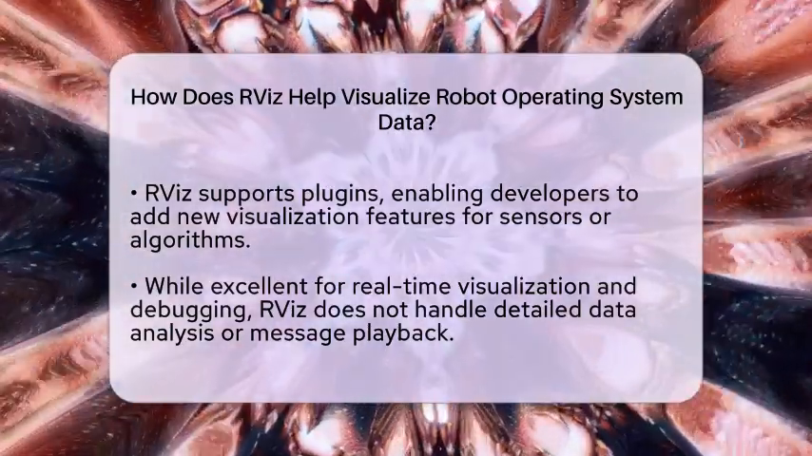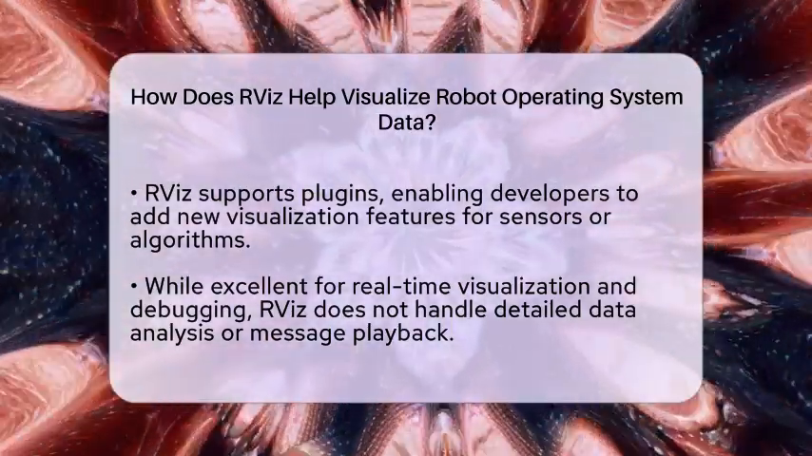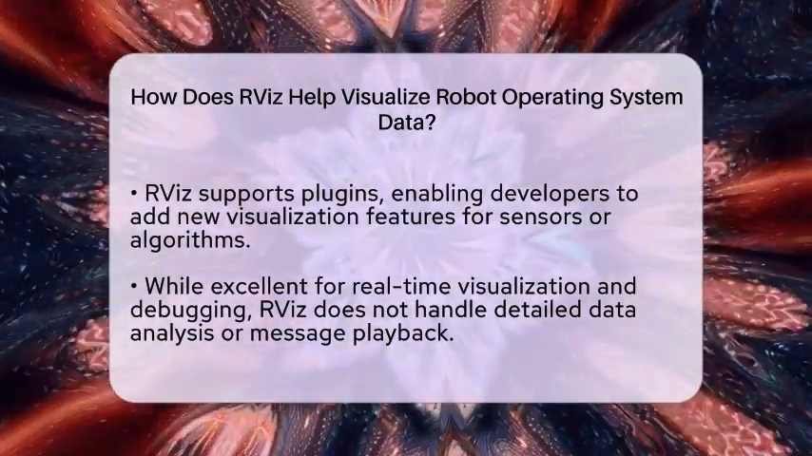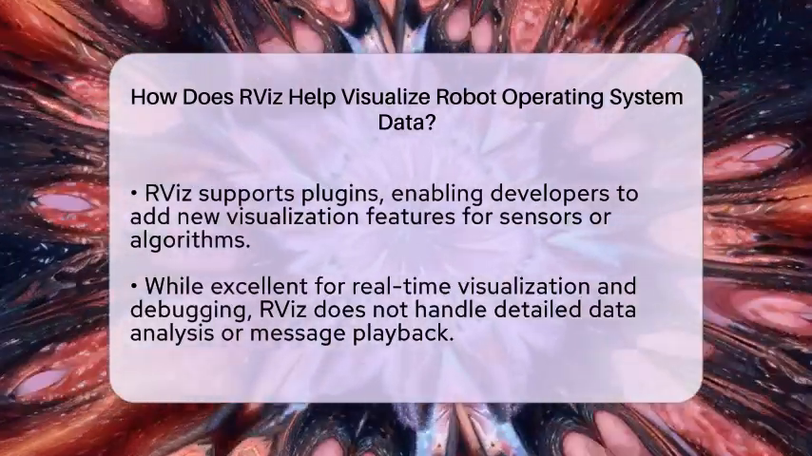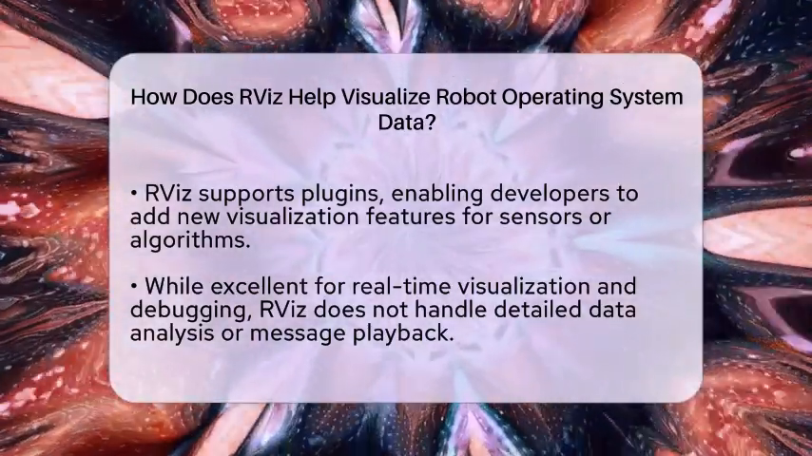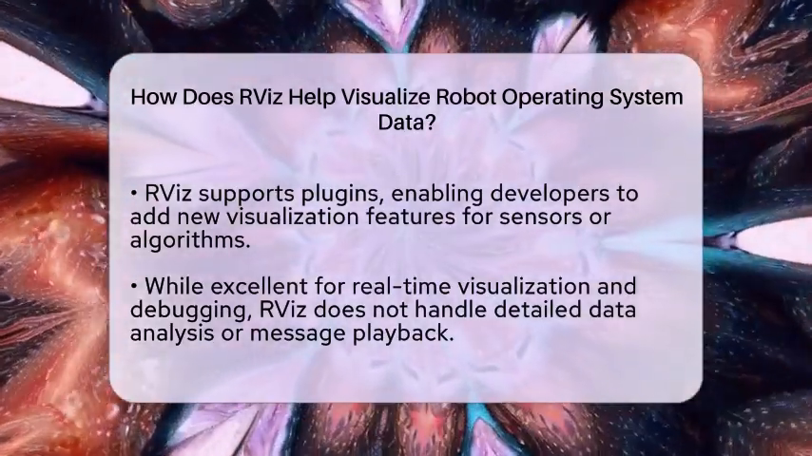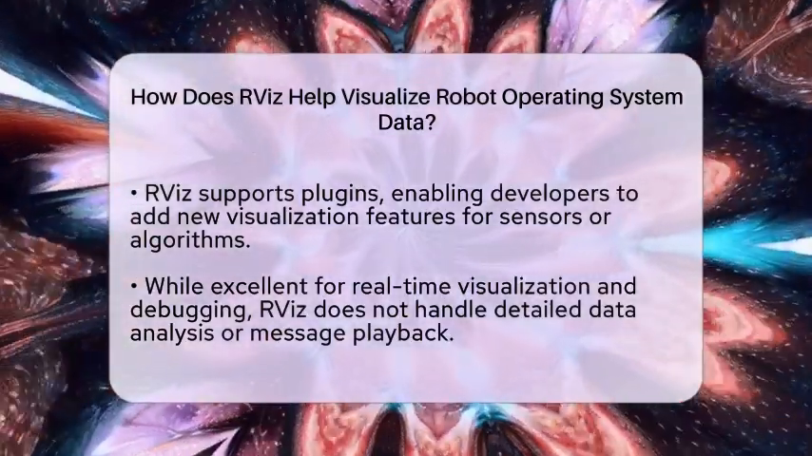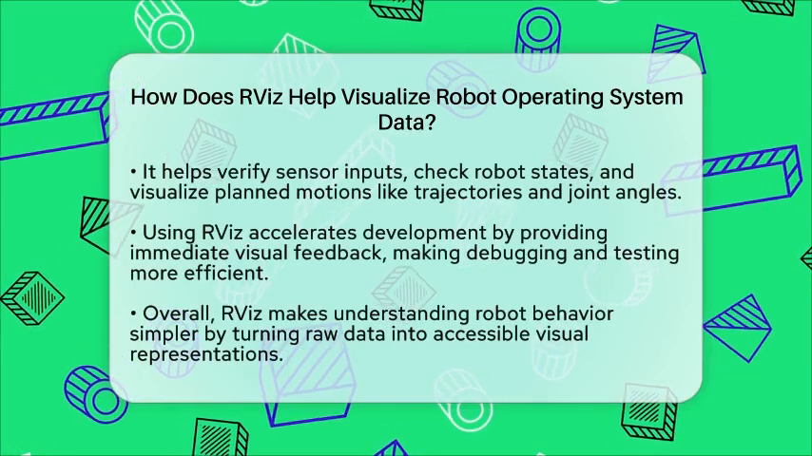RViz also supports plugins, which are add-ons that extend its capabilities. Developers can create custom visualizations for new sensors or algorithms. This modular design means RViz can grow with your project, supporting more complex robots or new types of data without needing a complete overhaul. While RViz is excellent for real-time visualization and debugging, it doesn't handle detailed data analysis or message playback. For those tasks, you might use other tools within the robot operating system ecosystem. But for seeing what your robot is sensing and how it plans to move, RViz is the go-to platform.